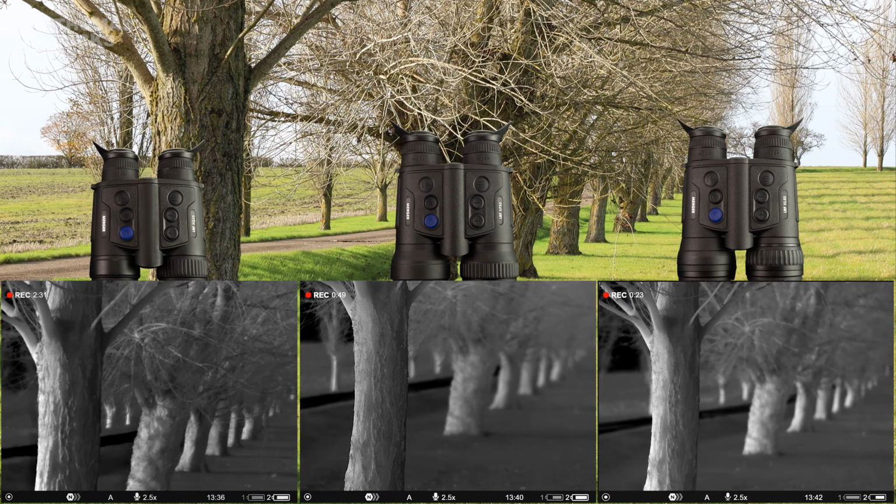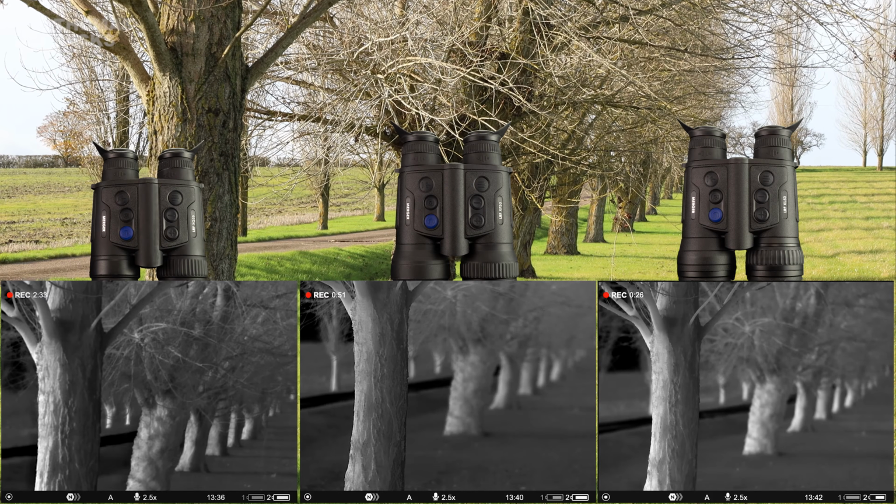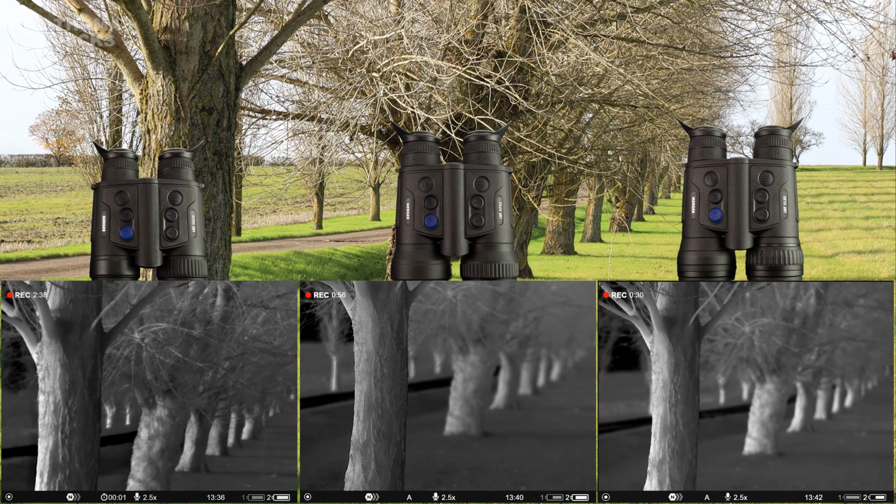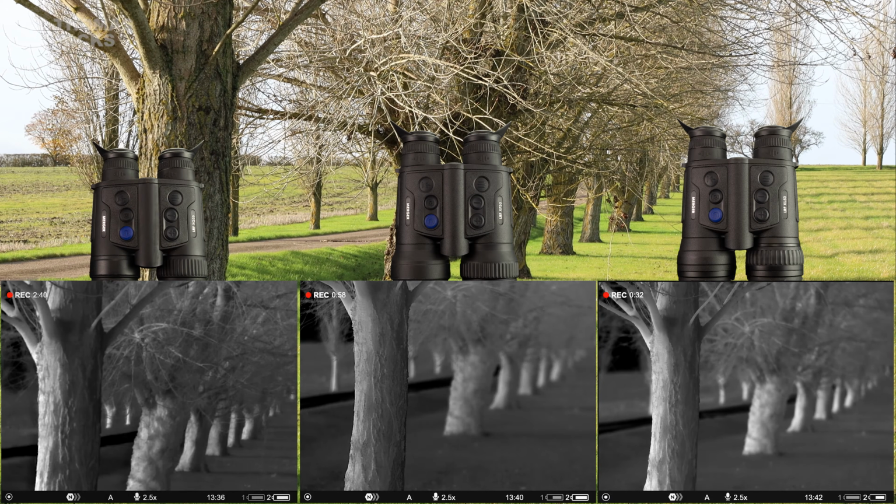Like today, where for added real-world challenge we've 85% humidity that might just favour the XQ and XP's larger pixels when testing image quality and focusing.